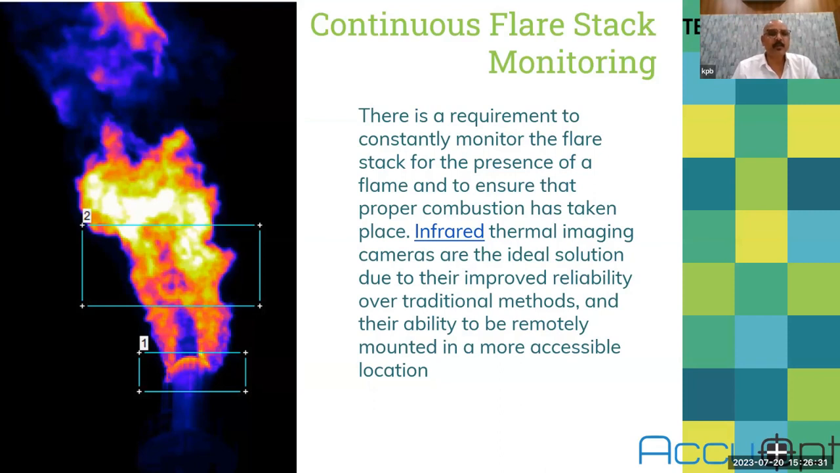So you can put a thermal camera. It can measure from 400 or 500 meter distance. And you can put a, I have drawn a square or a triangle here. And if there is no flame inside this, if there is no temperature inside this box, you will get an alarm. There is no need that the operator should watch this flame continuously 24 hours. So this system will work 365 days in all conditions, irrespective of whether it's a sunny day, rainy day, whatever. So this is a very good application for flare stack monitoring.